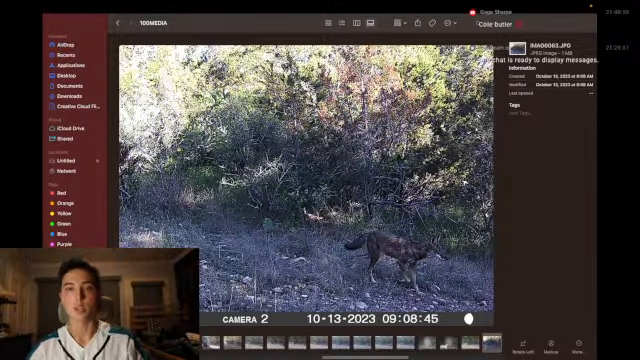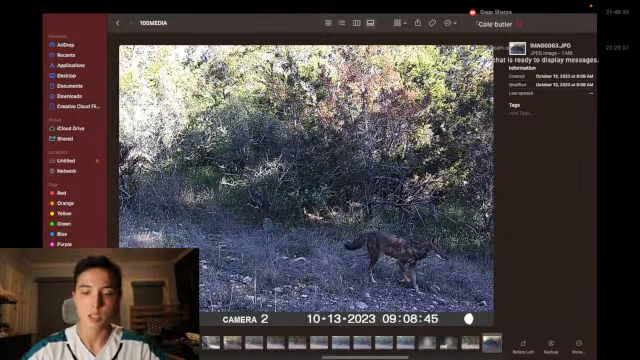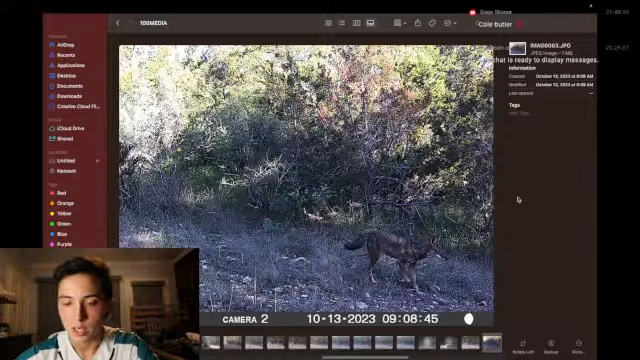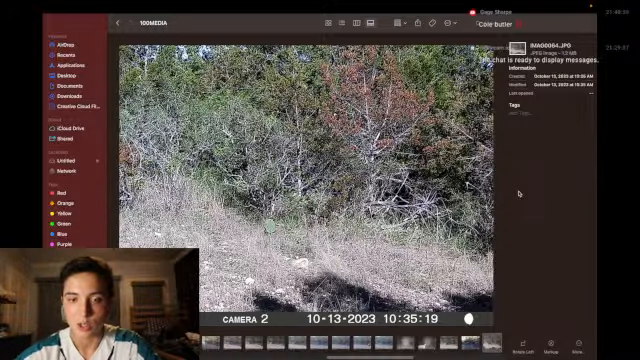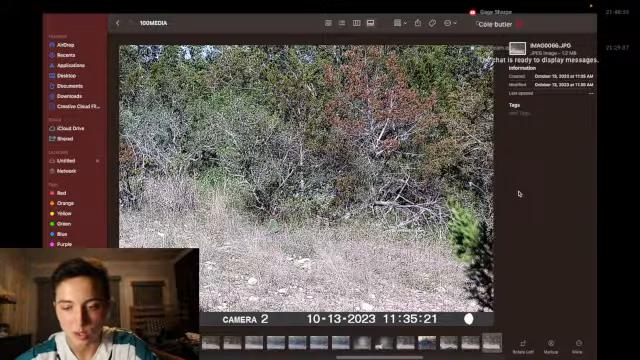Actually, I saw one, which will come out in the video. This will probably be the first episode of Code Red chasing Clifford. That's the one I'm working on right now. I saw a coyote for the first time during daylight, and even just in general. I've never seen them in the area, much less on a trail camera, or the other way around, I guess.